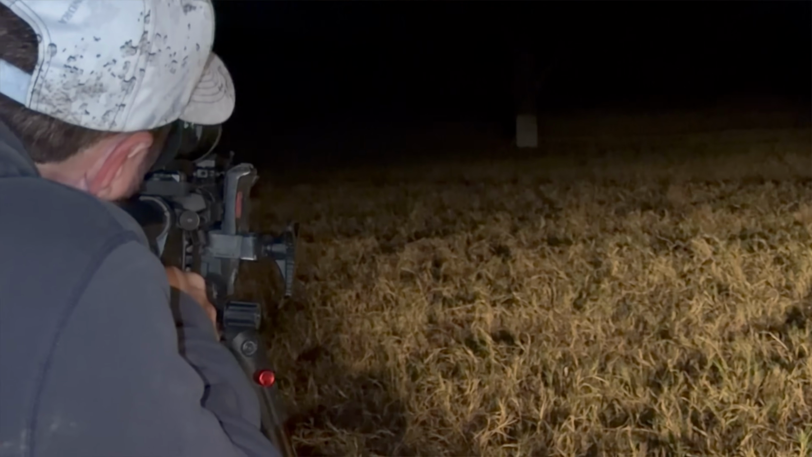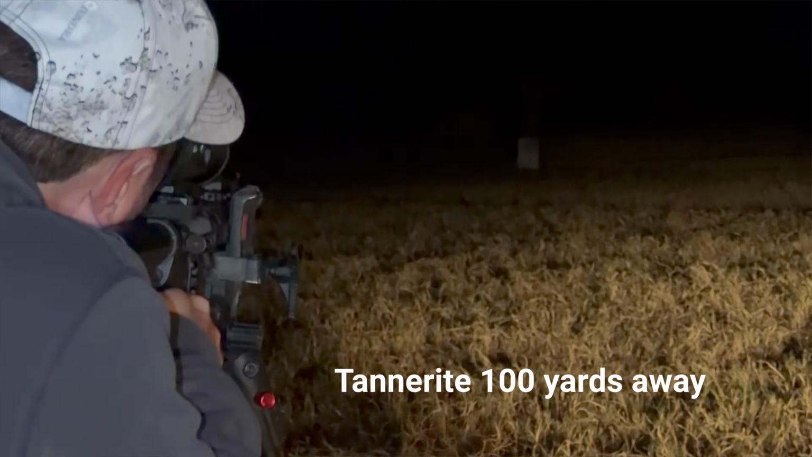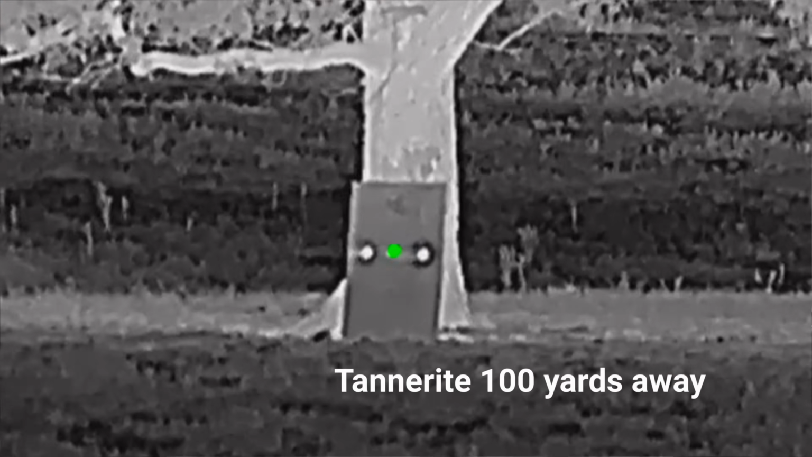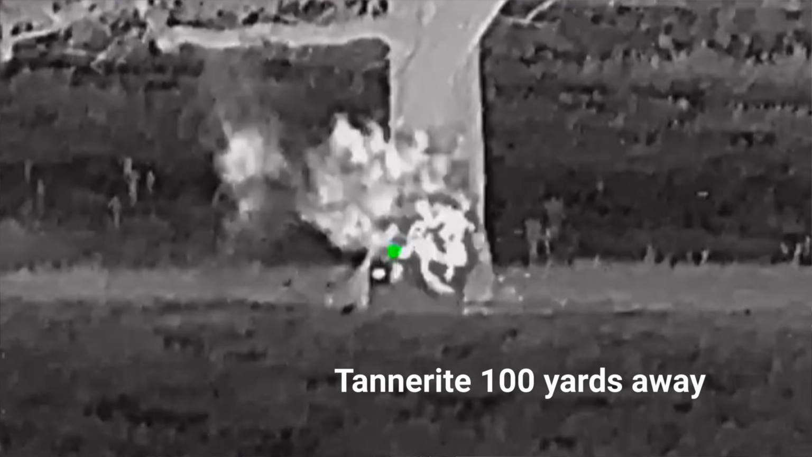But the clarity is really nice. I have the Mars one leaf, and when you compare the two, this one is better. It's the same 50 millimeter, 640, but this one's a little bit clearer. I'm not saying anything bad about that one, but this one just looks a little bit better. But the price tag is a lot more for this, so you're going to be paying for just a little bit more clarity.